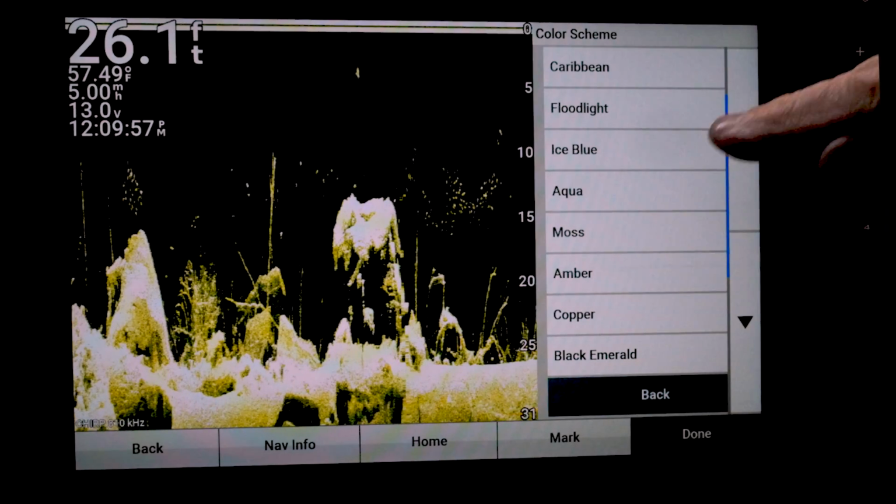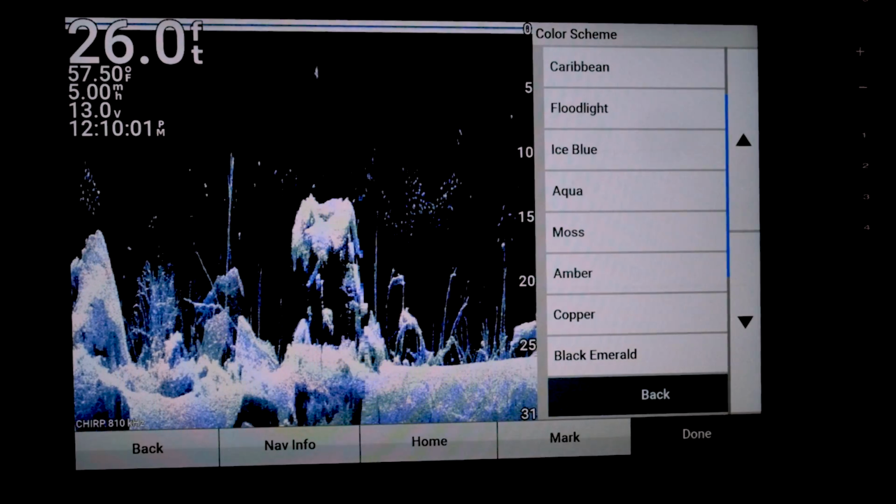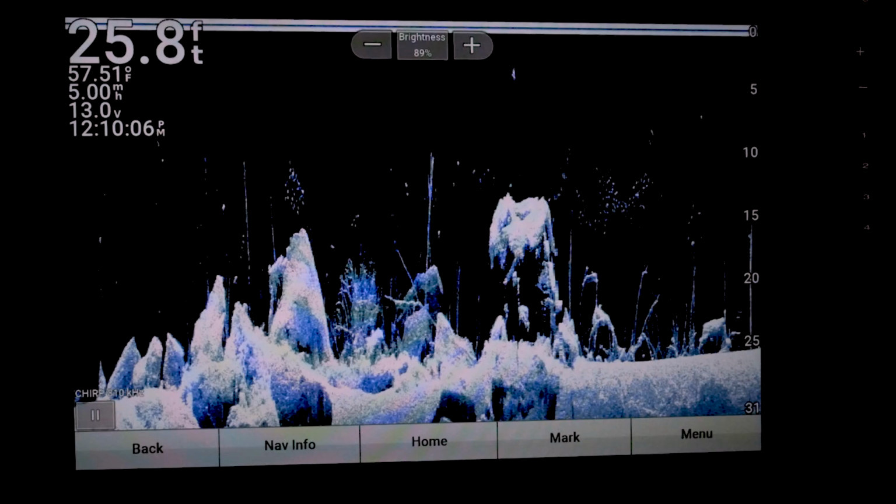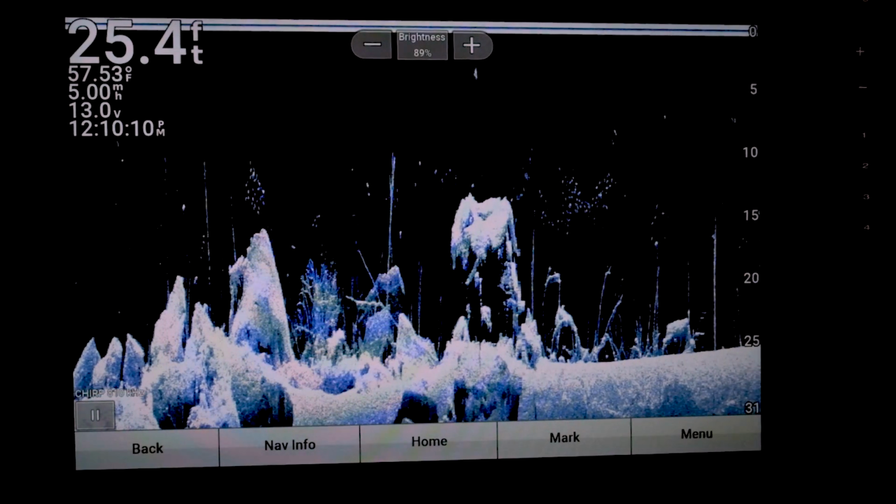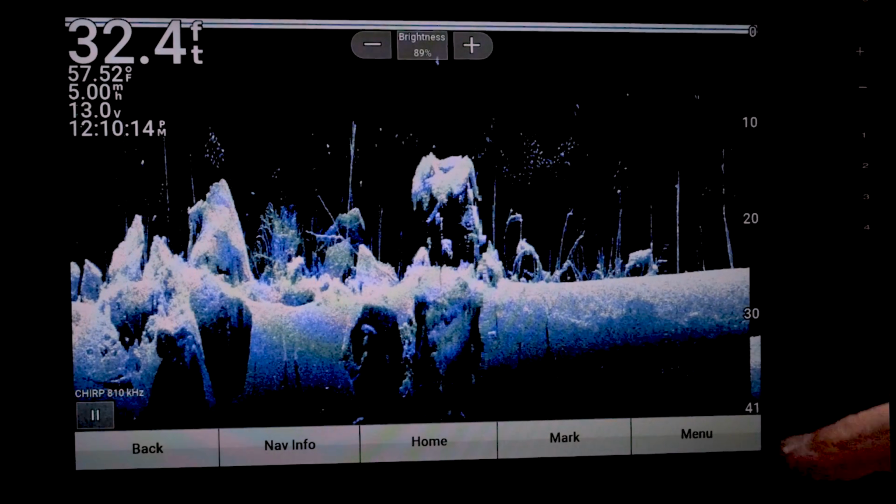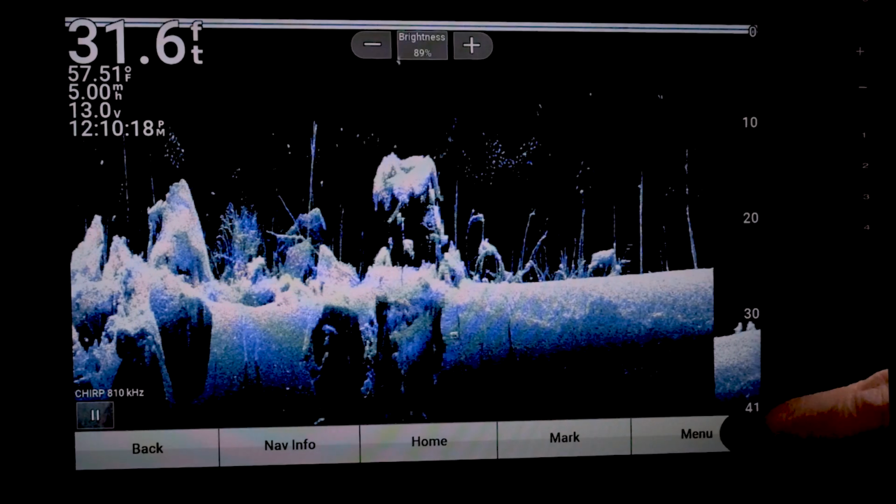And my third favorite is ice, this blue ice. I really like that. And sometimes, depending on what the sunlight's doing, I will go ahead and swap over to this blue ice. So those are my three favorite colors: blue ice, moss, and amber.